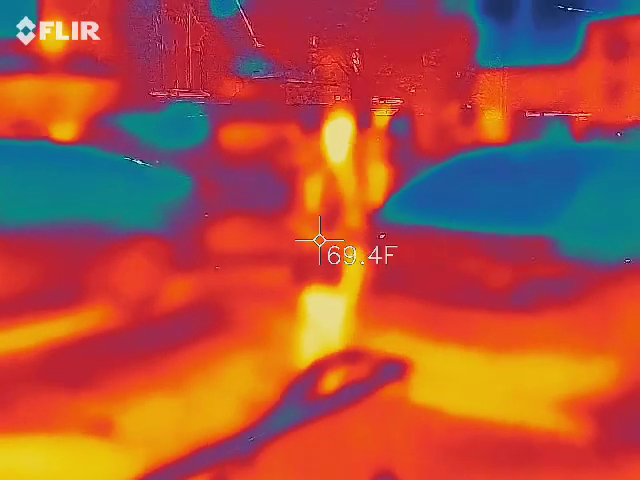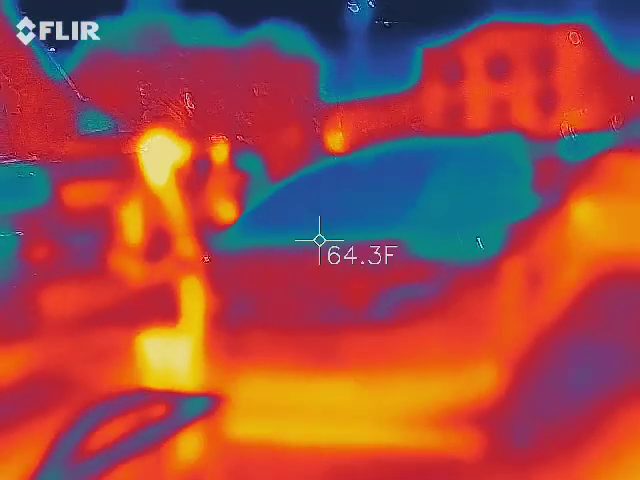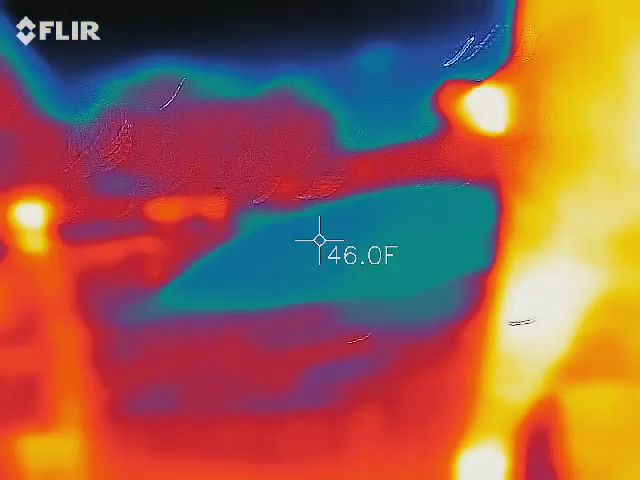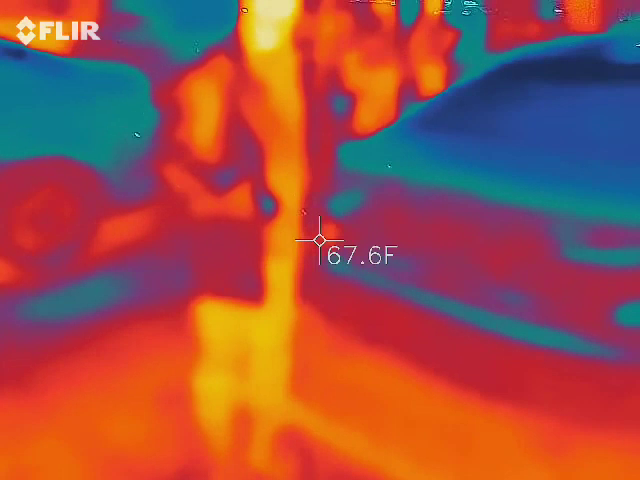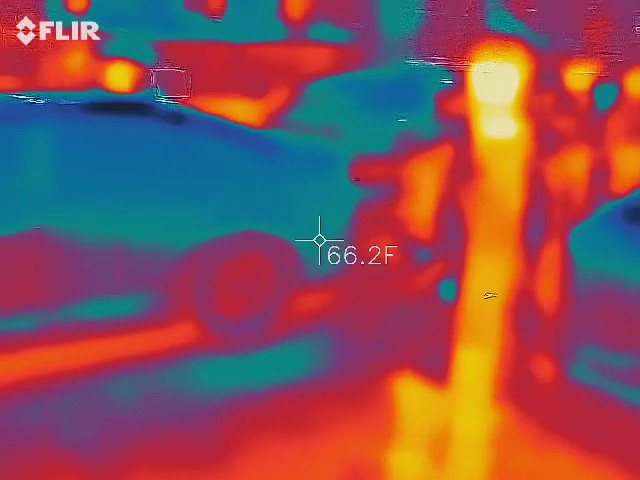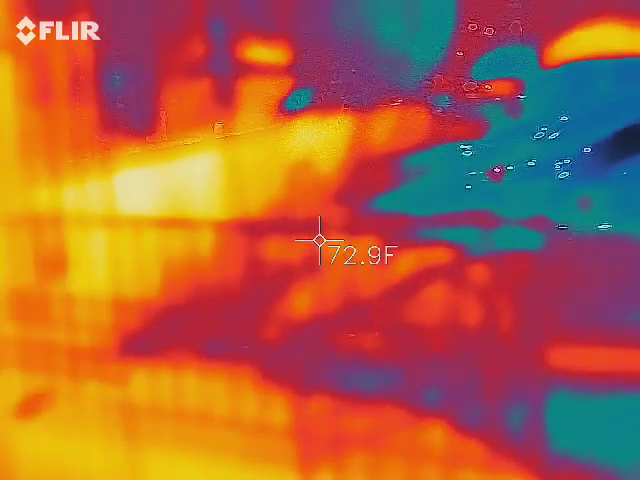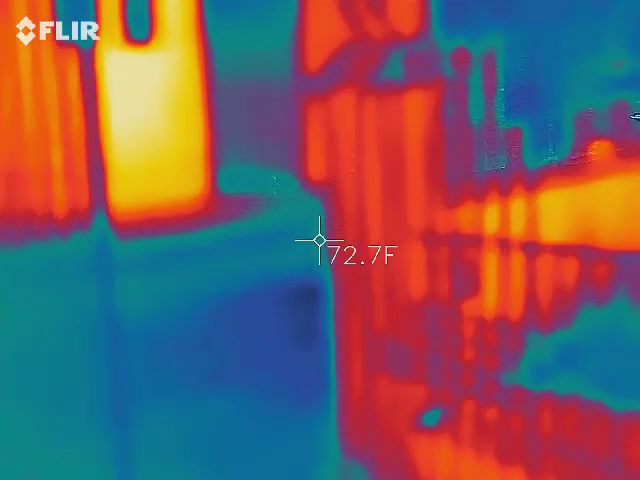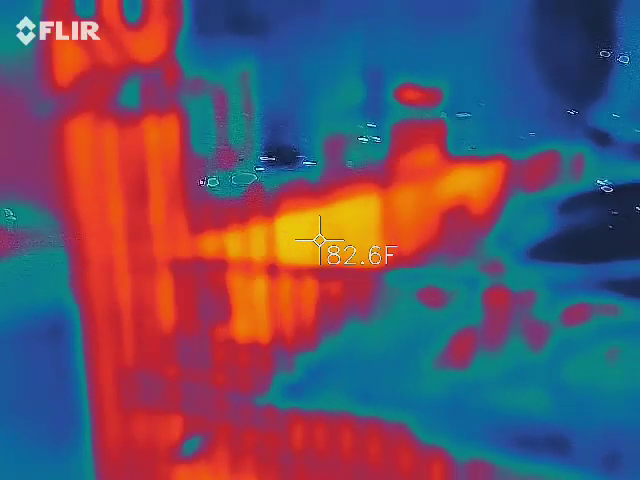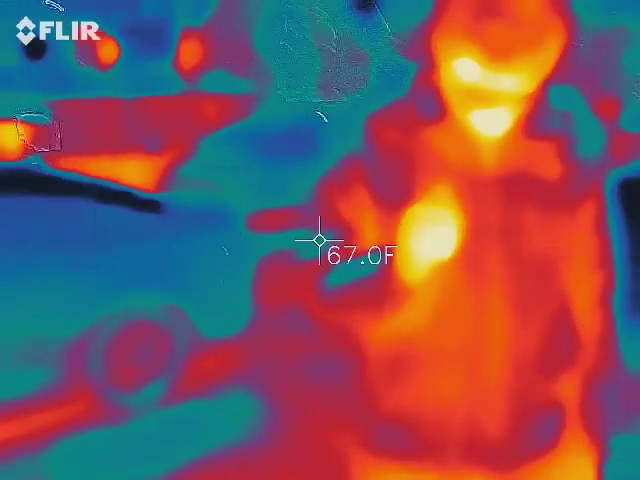Oh yeah, it could be that car. 69 degrees. Celsius. 69 degrees.